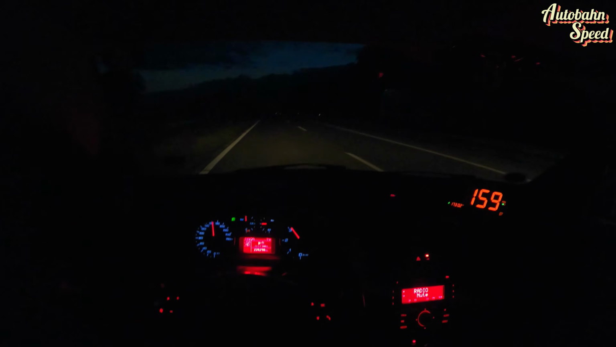Pushing the pedal all the way down. We're doing now 150 GPS. Just not a fast car. It goes, but it really takes a lot of time.